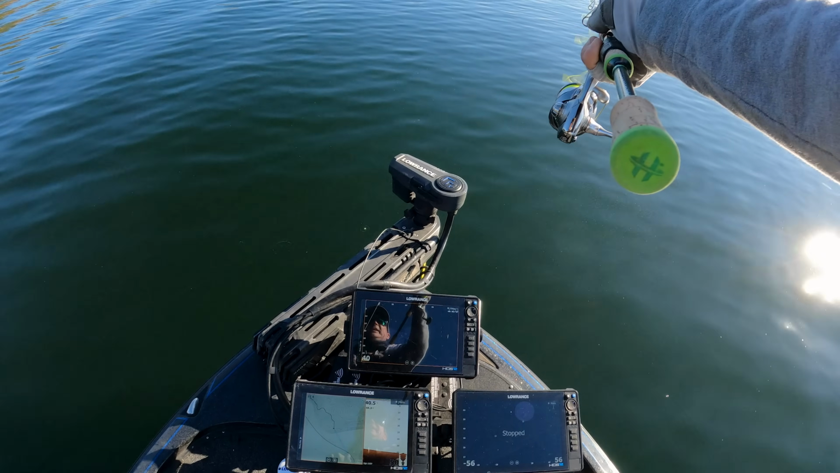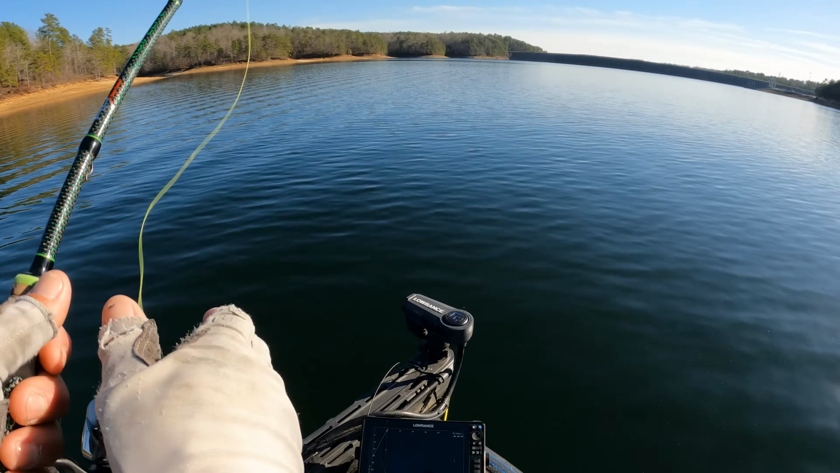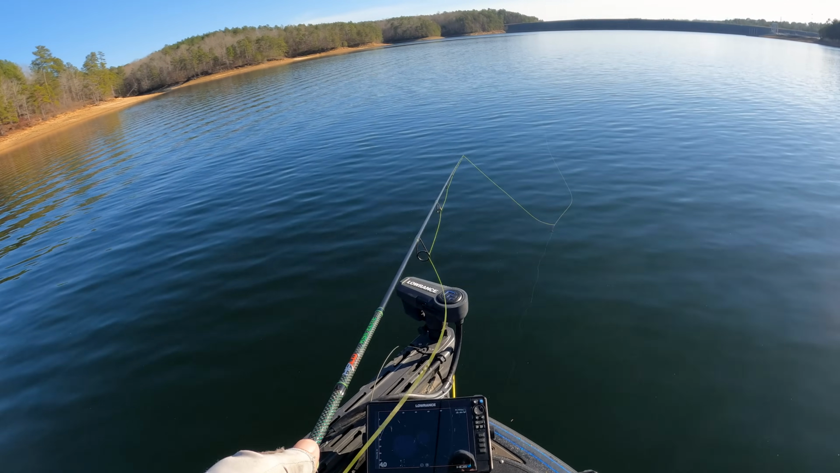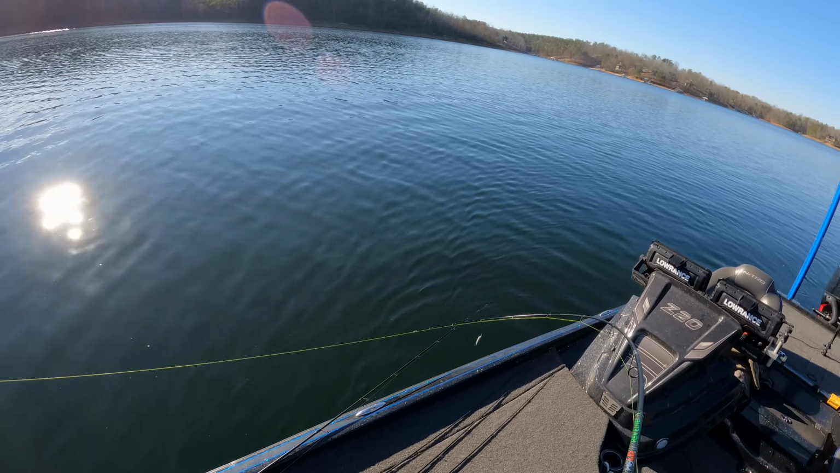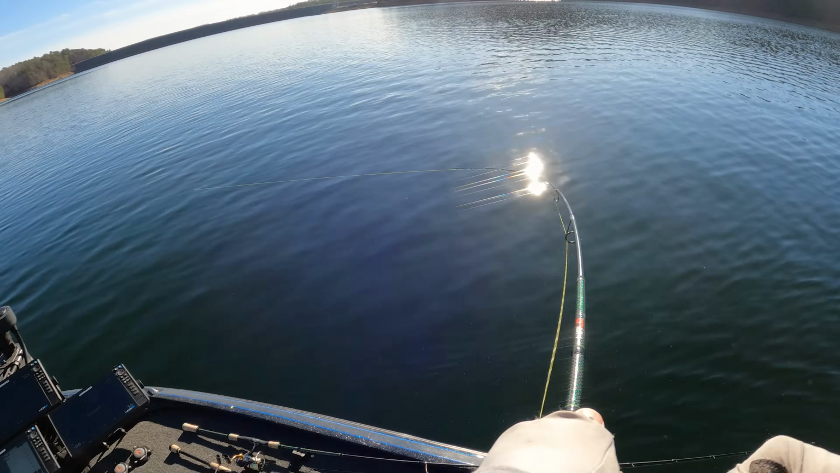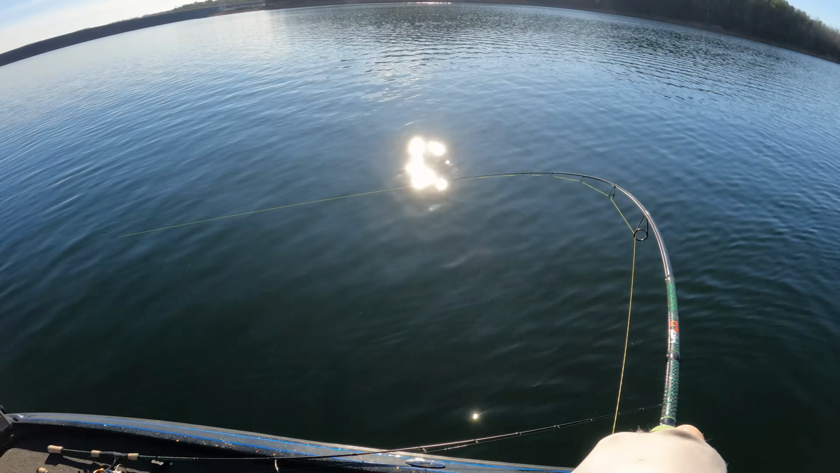The other thing that I can do with it, and we actually got some big bites on that today, is throwing it out when I see fish on forward facing and letting it sink down and do that Senko style shimmy. That's what I got my biggest bites on today, dude, letting it kind of do its own thing and sinking it down.